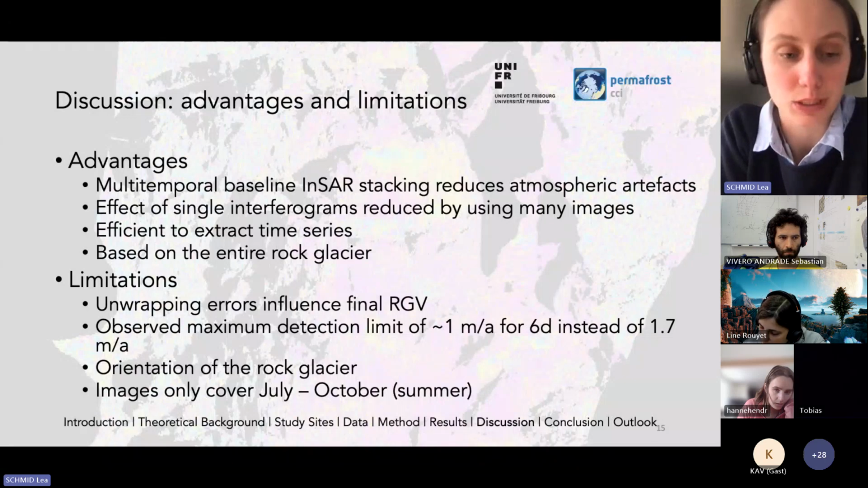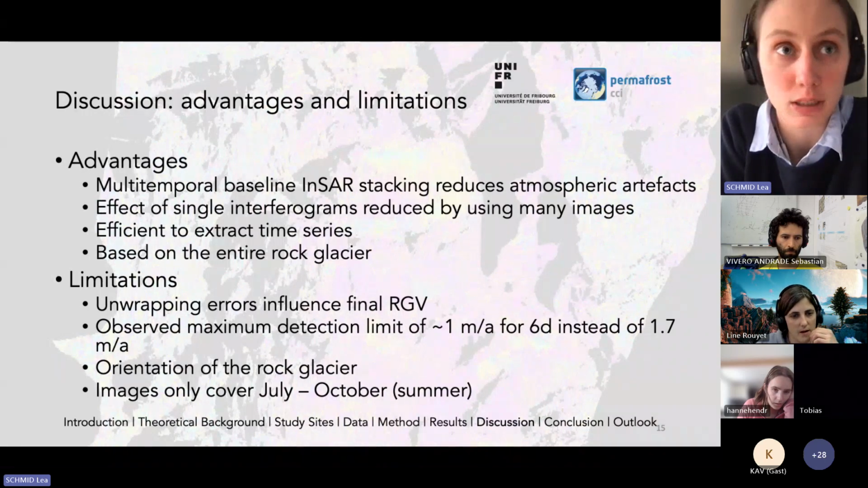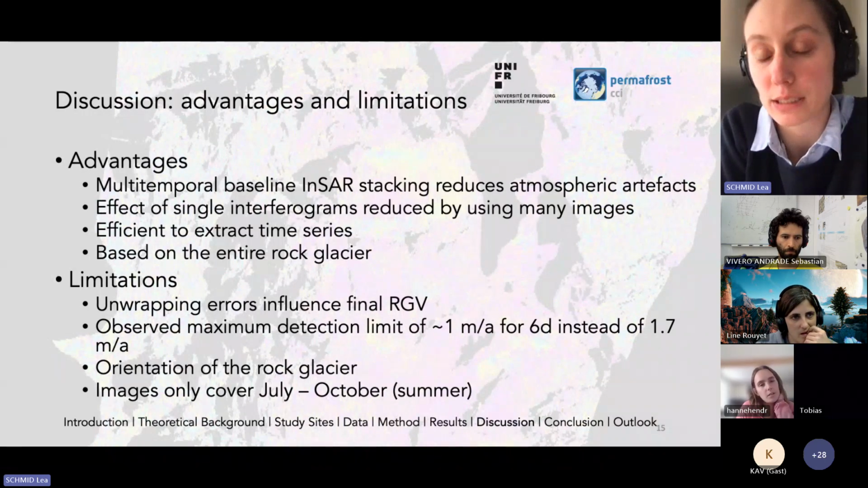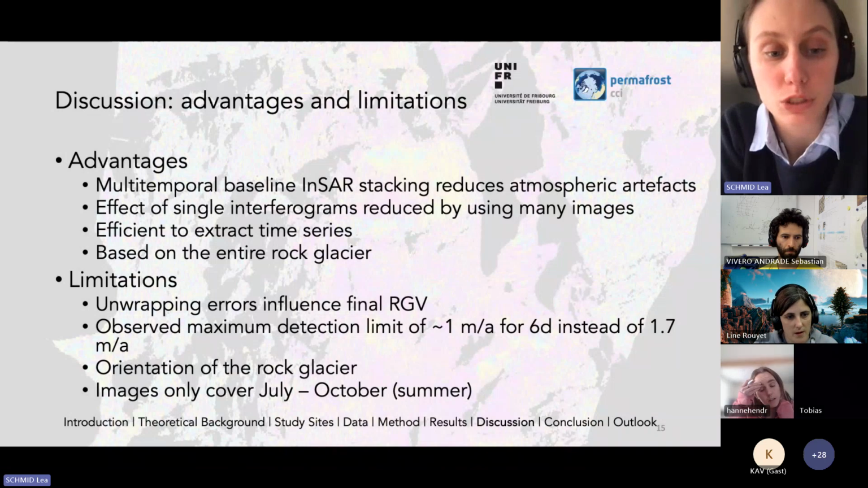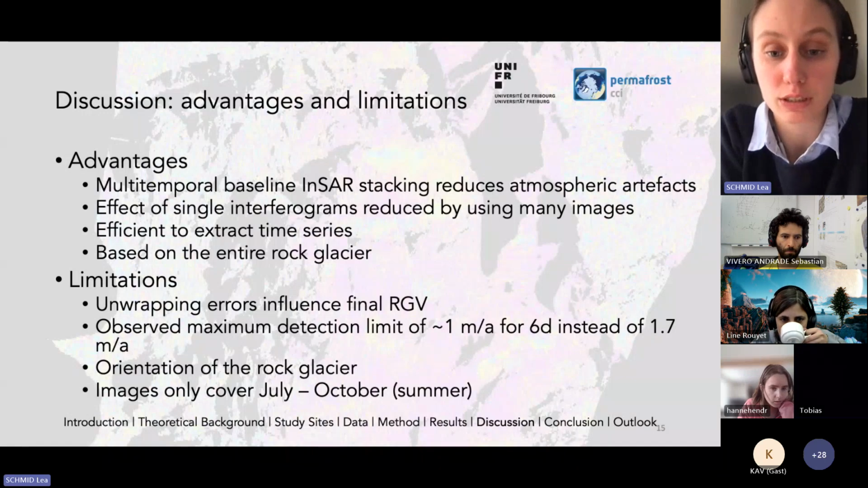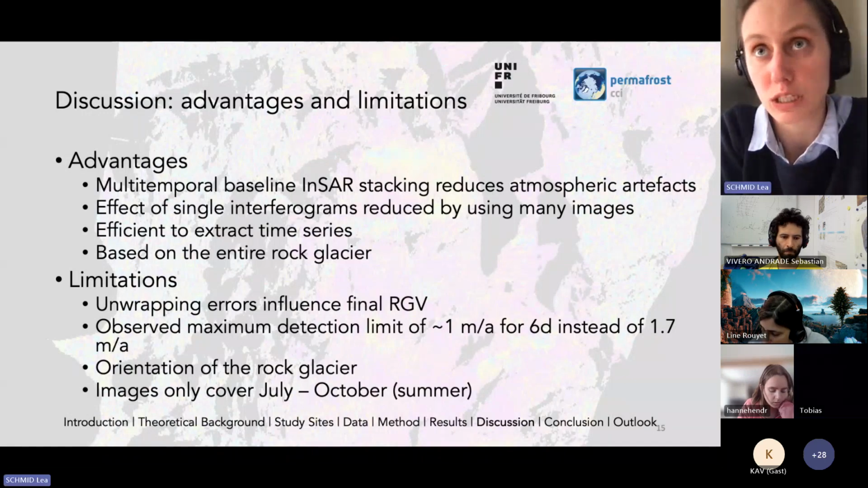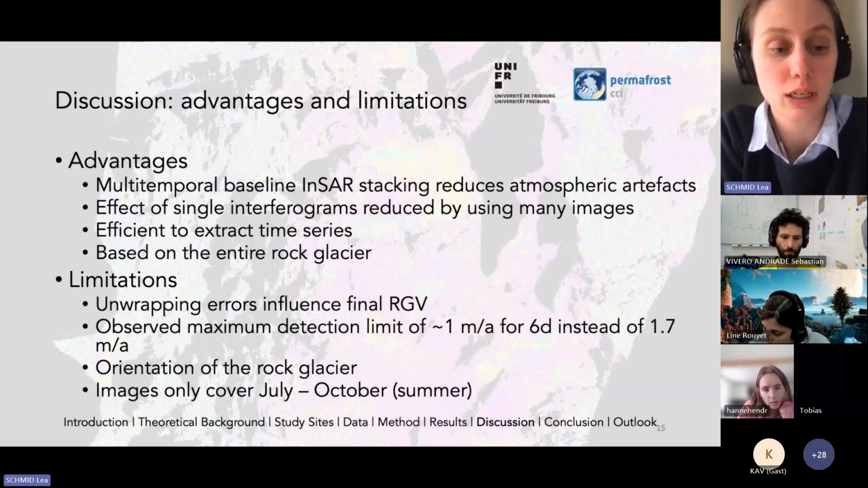However, we have certain limitations. Besides the normal InSAR constraints, such as orientation and only being able to extract images in summer, the main ones which apply to this method are unwrapping errors, which influence the final RGV. I have not shown it here, but in certain rock glaciers, I think for Bru, there is a strong one in 2020, which dampens the final RGV.